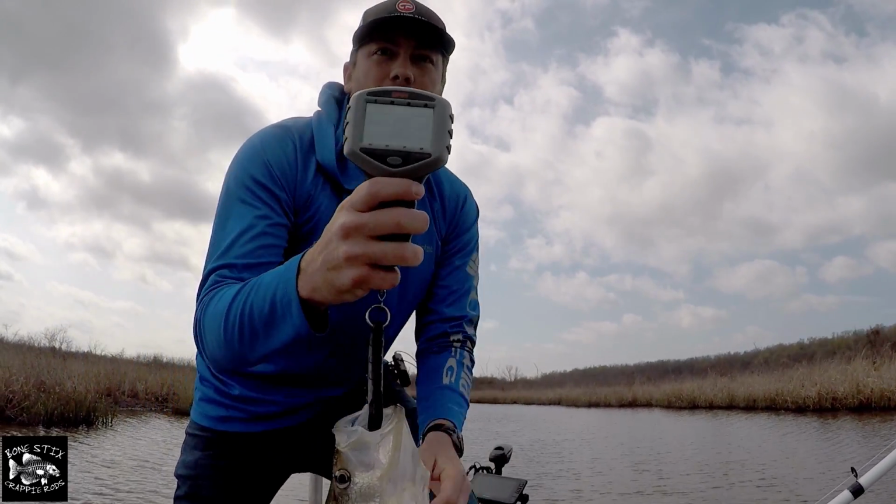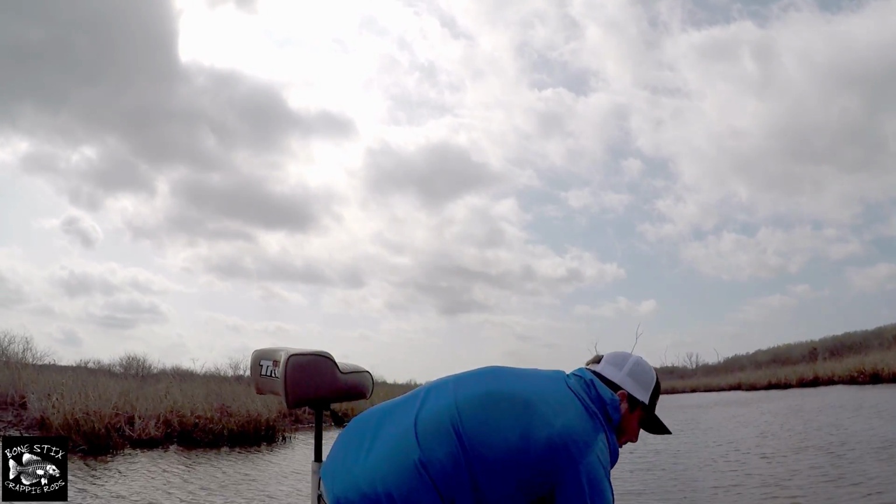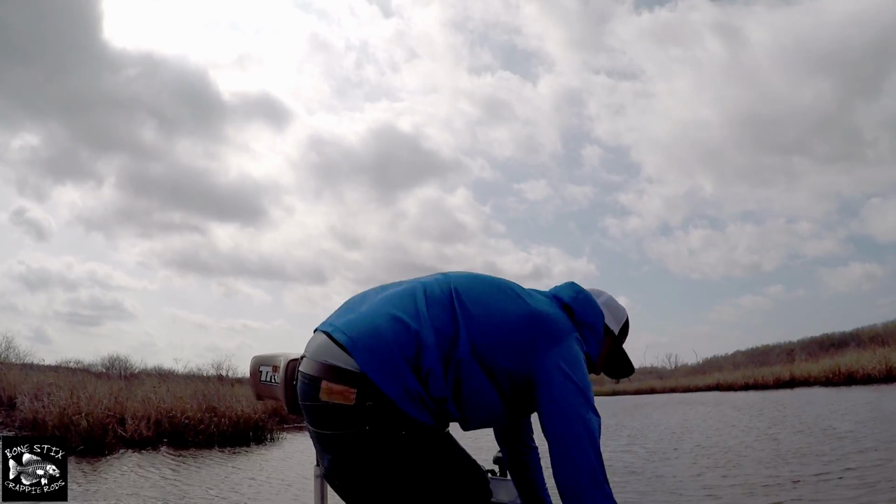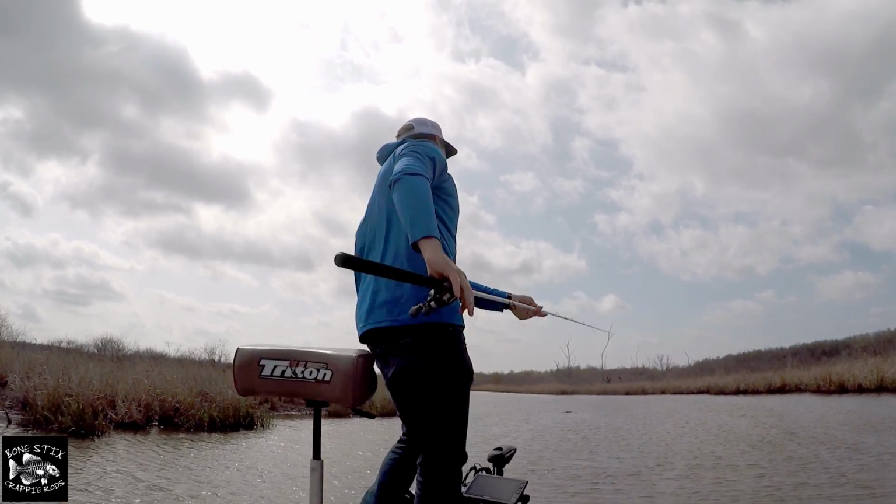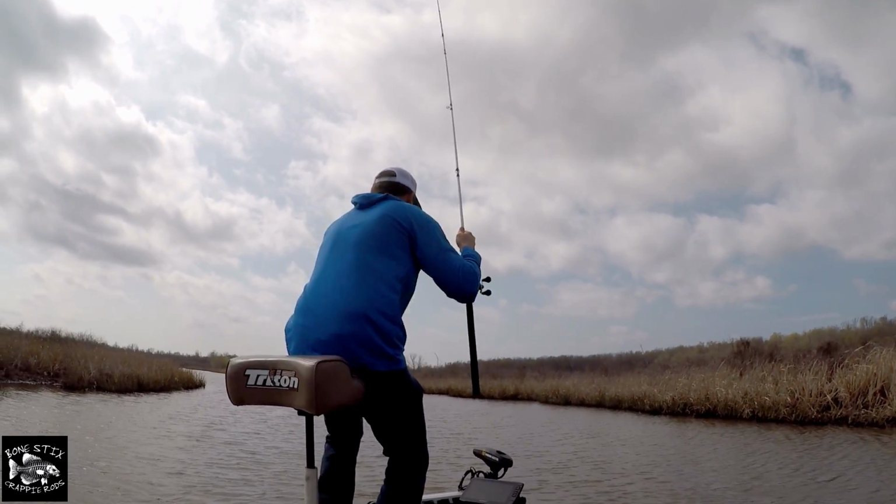I don't know if you can see that or not. 194. I'm gonna let that one go back, even though somebody else will probably catch it and eat it. But there's like 4 more sitting down there on this log. 3 or 4 anyway. There we go.